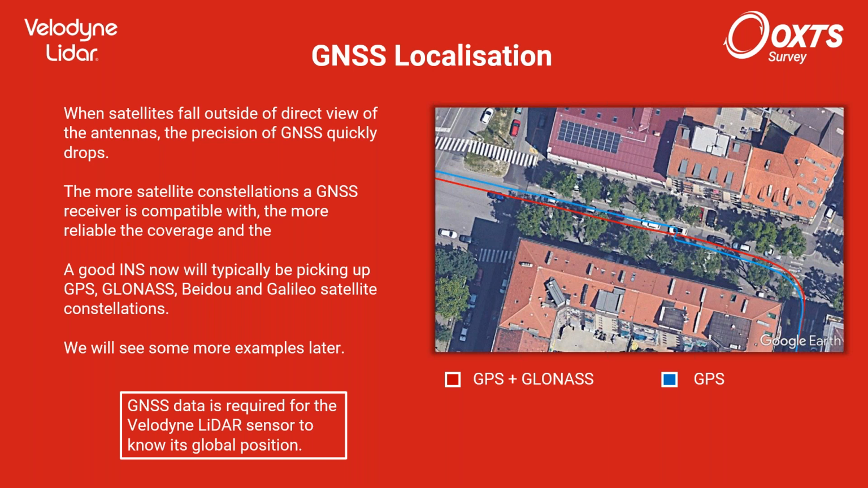And you can see what the difference between a GPS system only and a GPS and GLONASS system gives. So if I just explain what that means, these are two different satellite constellations. It essentially means there are double the number of satellites available for the GNSS system in the red line, which you can see is smooth and is what you would expect. But with the GPS only line, not enough satellites are being seen.